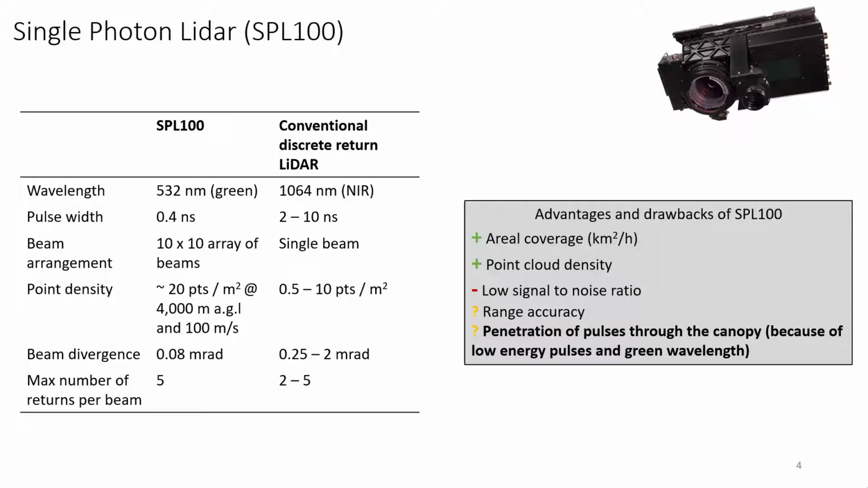The data I'm using for my research comes from the SPL100, which has been recently released. And in this table, I'm listing a few key specifications and differences between the SPL100 and a conventional LiDAR. One of the main ones being the wavelengths. So for SPL, we use a green wavelength compared to the usual near-infrared. The pulse width is much lower because we have lower energy pulses.